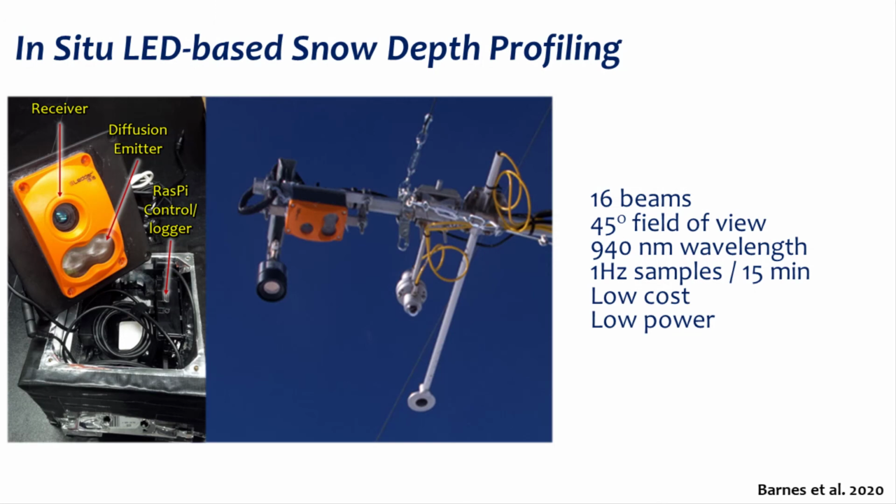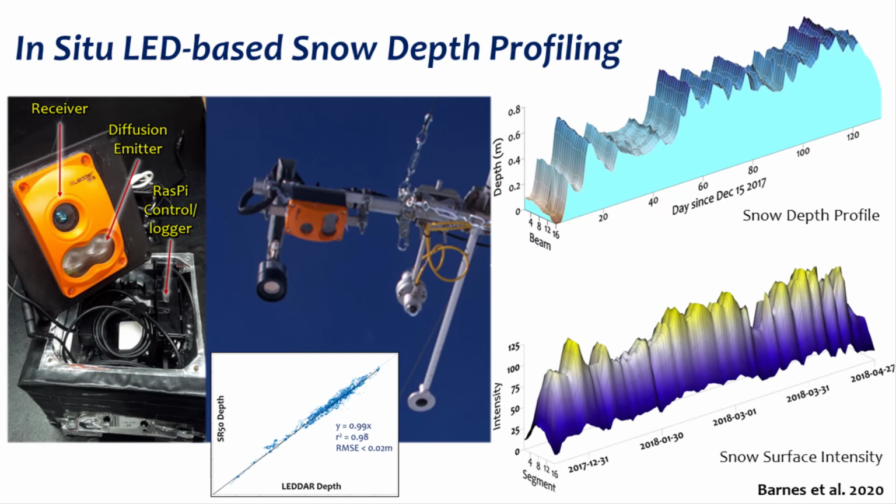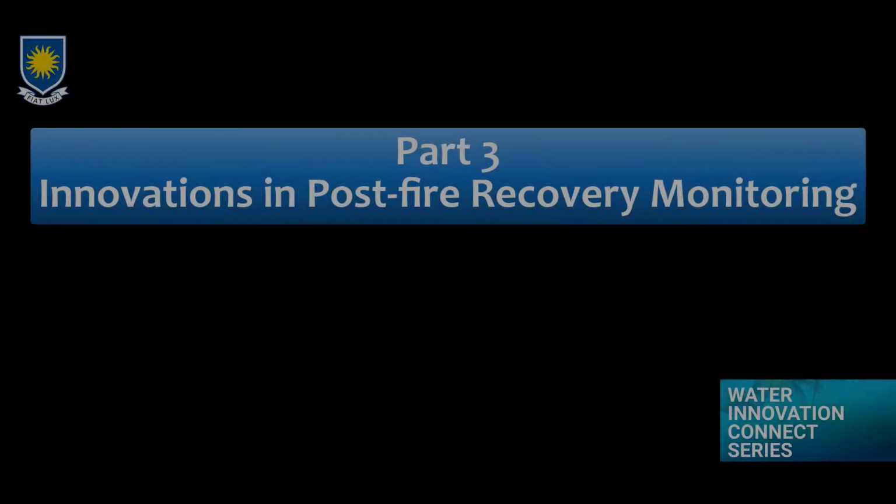The LED Ranger has 16 beams and has been co-located with other depth and energy balance sensors throughout 2 winter seasons. Results match or exceed the accuracy of similar depth sensors, but also provide snow texture and surface intensity. A next step is to explore possible commercialization.